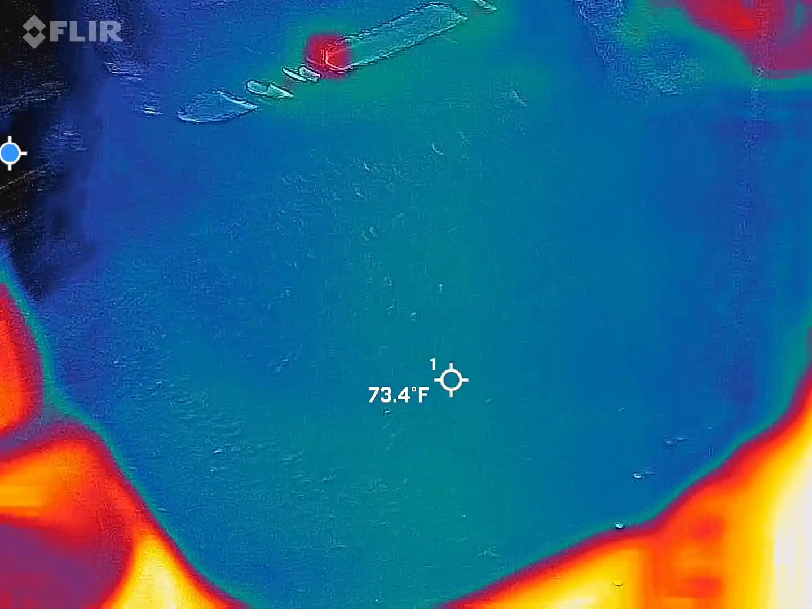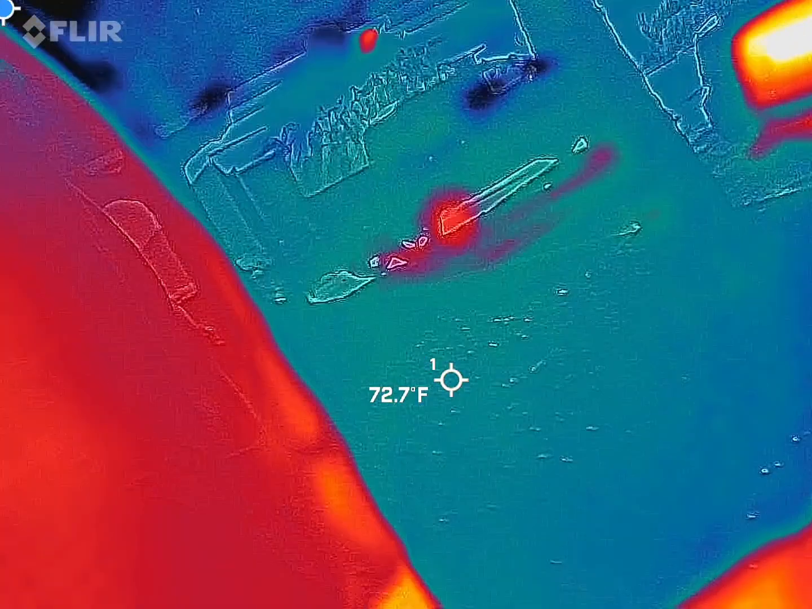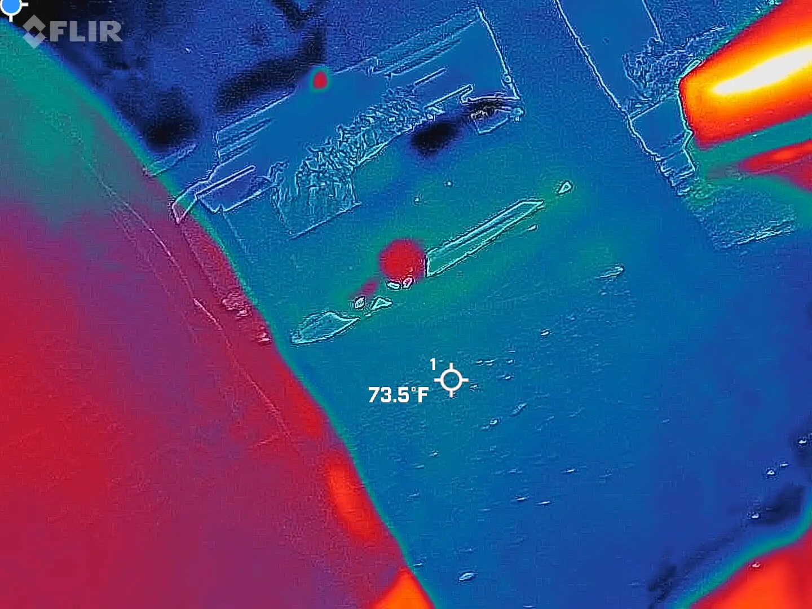So this one's like super fun to watch. We're going to use it for about half of our night, and then we're going to swap it out for a night vision infrared camera. So we'll talk more about that once we break it out. So what the heck are you?